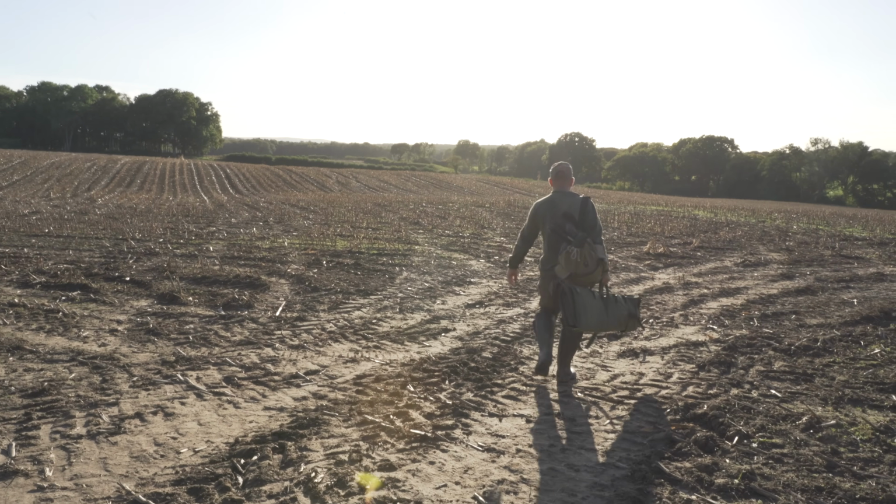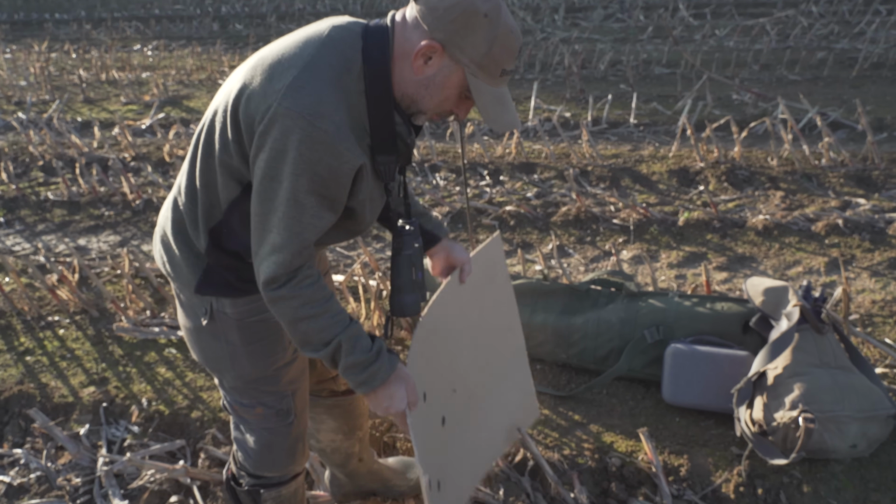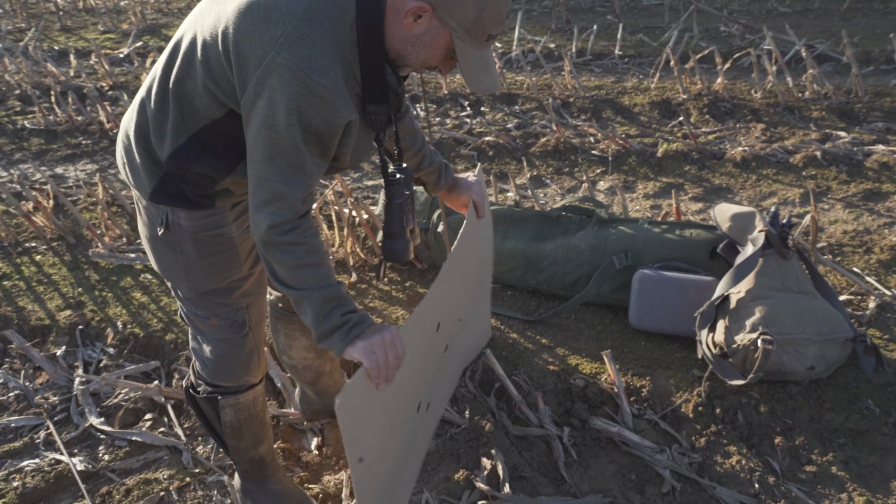I think I will stick a target down here. Yeah, the old board's bowed somewhat since I left it there last time.